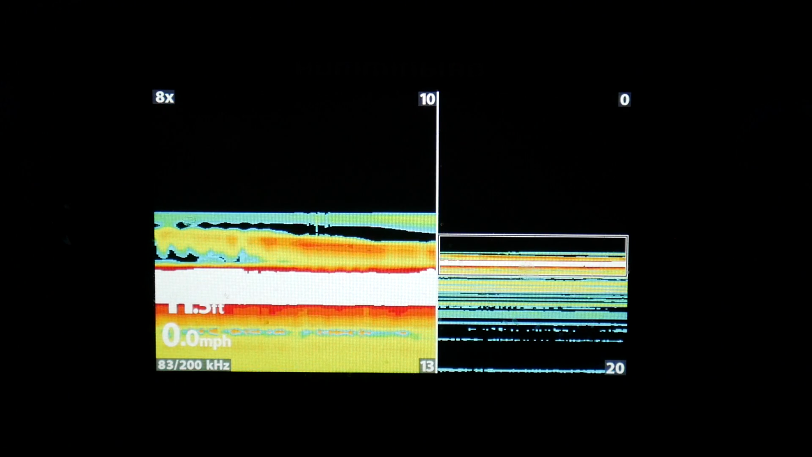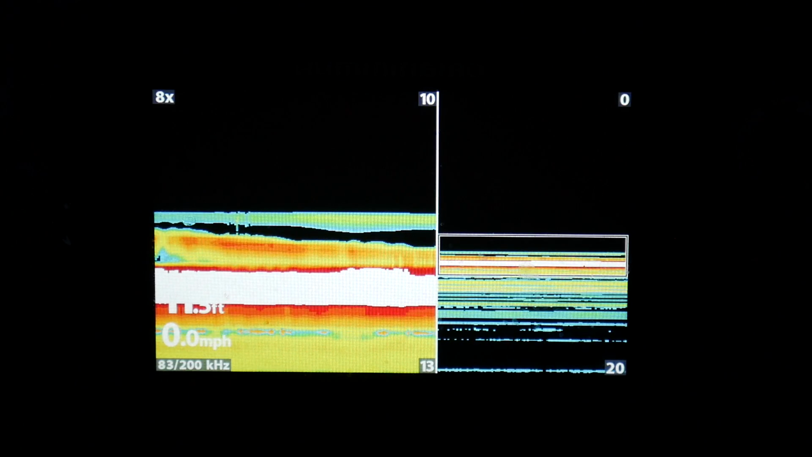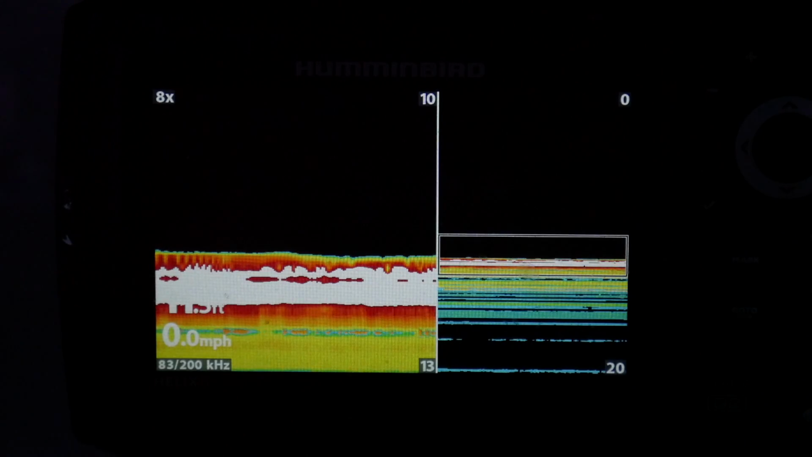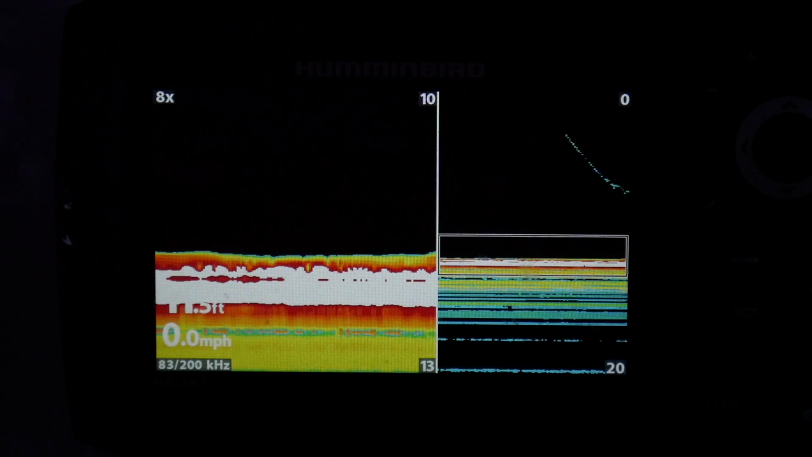If this fish doesn't hit it in the next 10 seconds, I'm switching to artificial. I don't have much time left. That is unacceptable. Let's see if this will do the trick. Little Gulp minnow head. Come on. This has got to work.